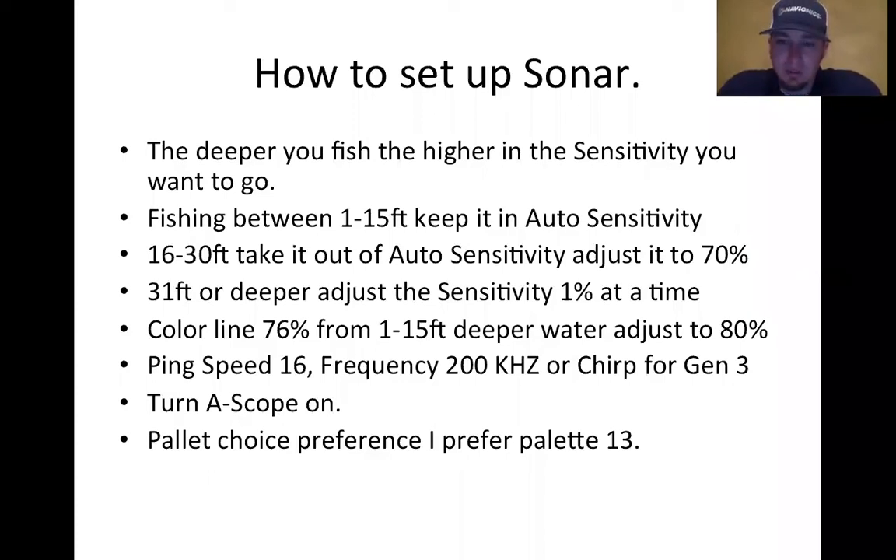For those that don't have Chirp on their Lowrance unit, I tend to take my sensitivity out of auto and put it at 70%. Let me take one step back.